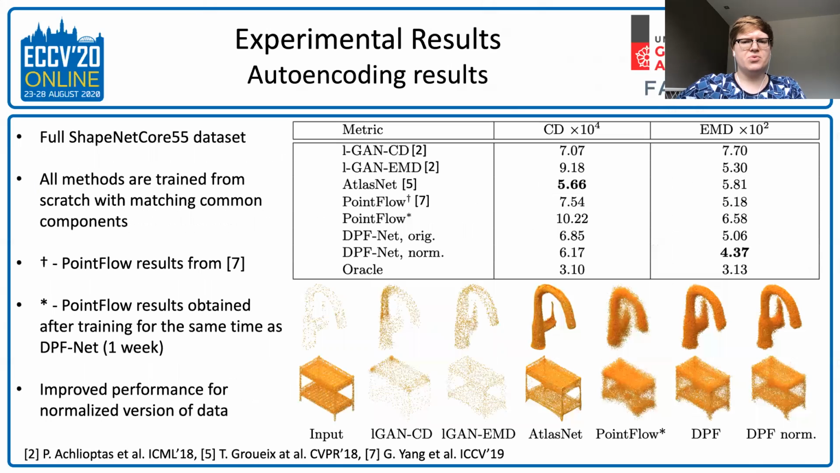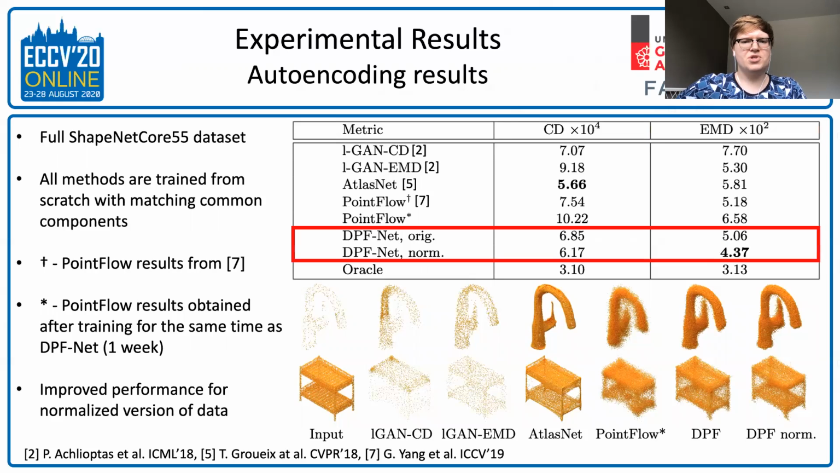Next, we consider an auto-encoding task. For PointFlow, we report 2 results: from the original paper and after training for the same amount of time as DPFnet. Different works consider different data normalization schemes. The most frequent are original scale and per shape normalization to zero mean and unit sphere scale. We train all the models with the original data and obtain state-of-the-art EMD metric. Additionally, we show how the results are improved for our model when trained with normalized data.